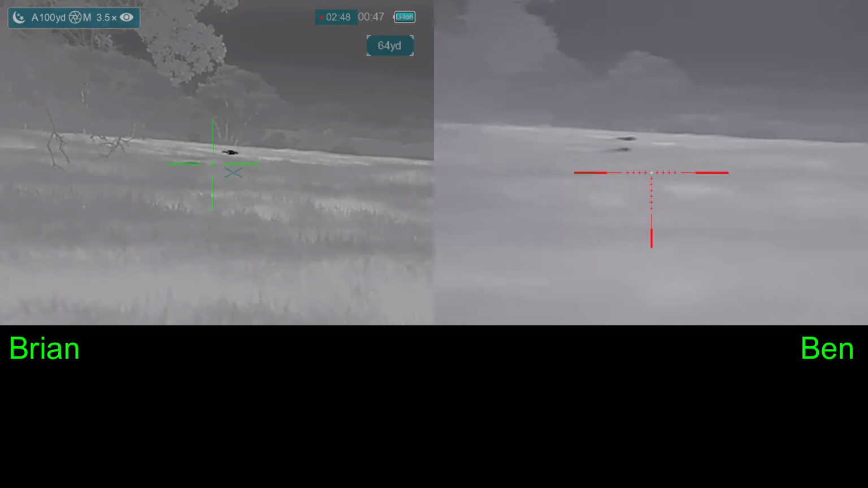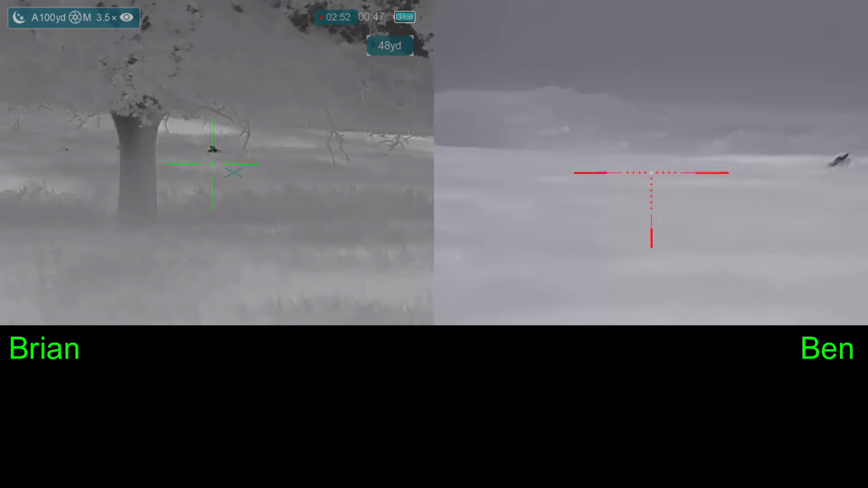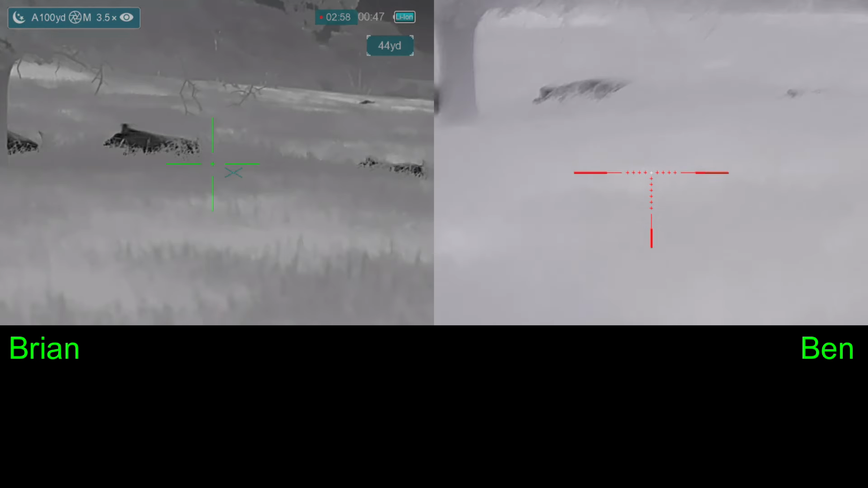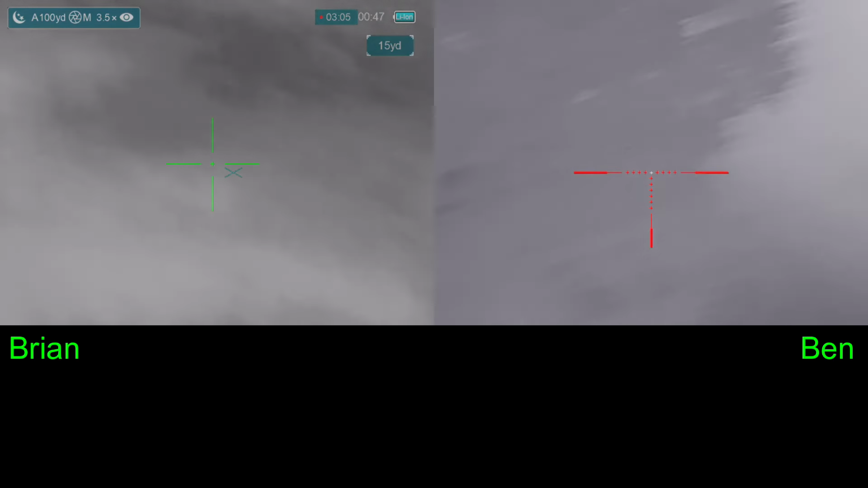So on the horizon, I put a follow-up shot into Ben's hog. Over the horizon. Right here in front of us. Yeah. Can't shoot left. Don't shoot left. Right here in front of us. Jeez. Where did they come from? Okay, hold on. Circle around. Pivoting.